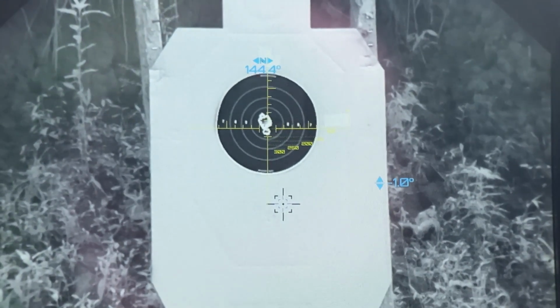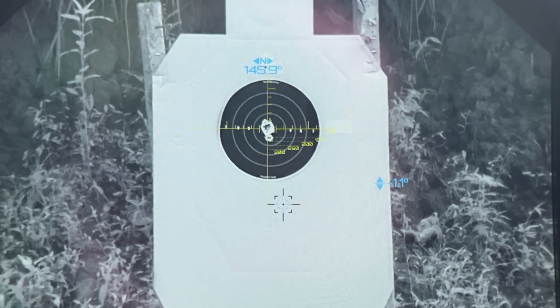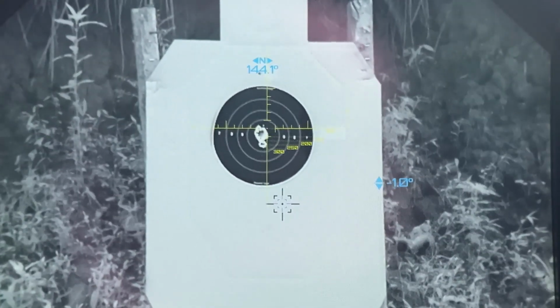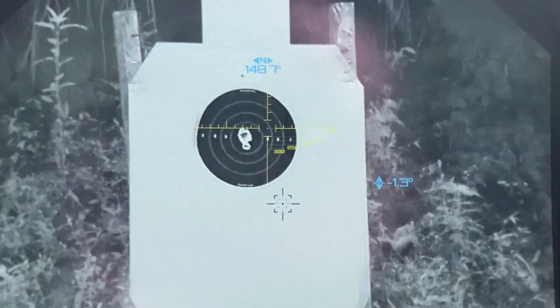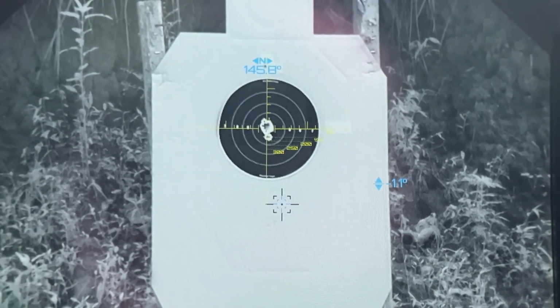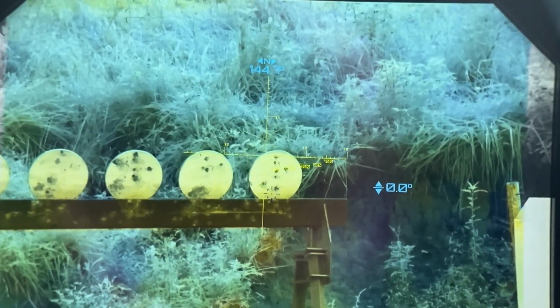And now we're back to digital night vision. Now we're going to shoot the steel plates under thermal.